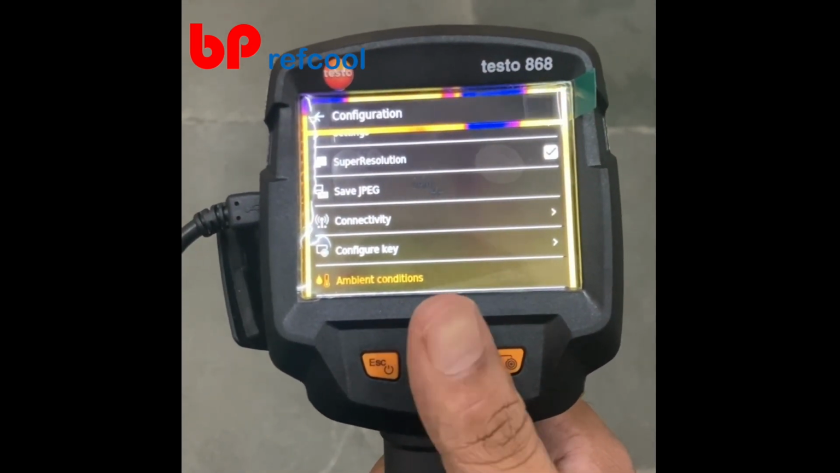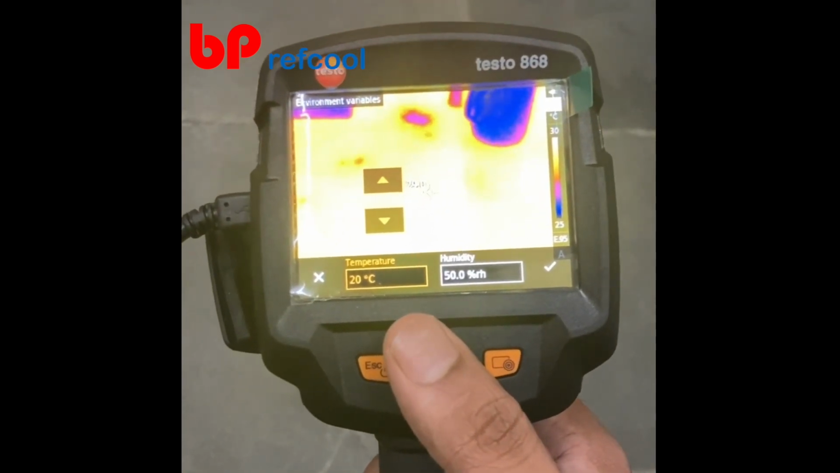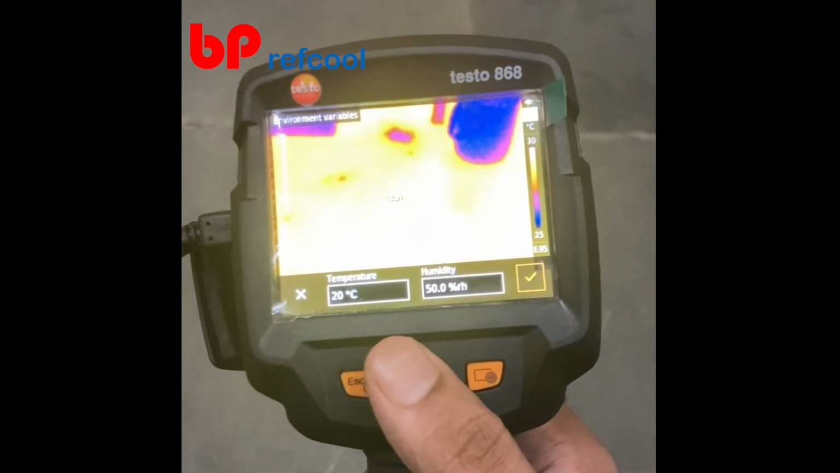Then you have ambient conditions. So you can provide the ambient conditions. We are working here at 20 degrees Celsius and 50% relative humidity. So that is okay.